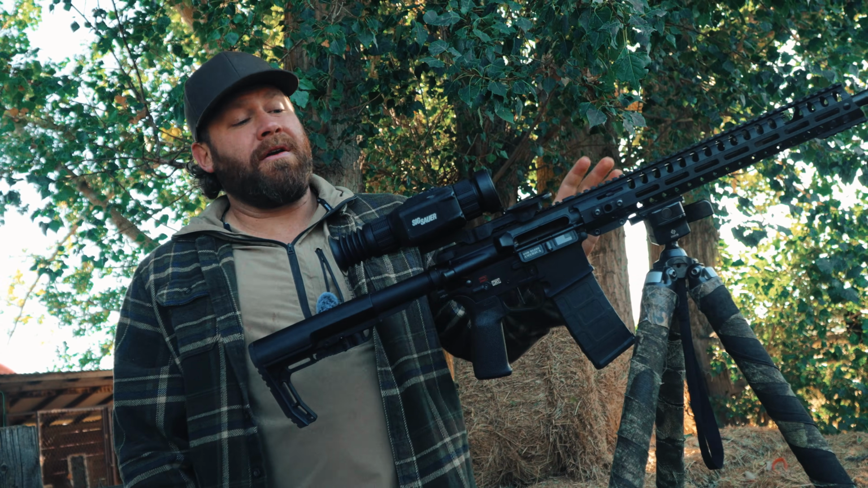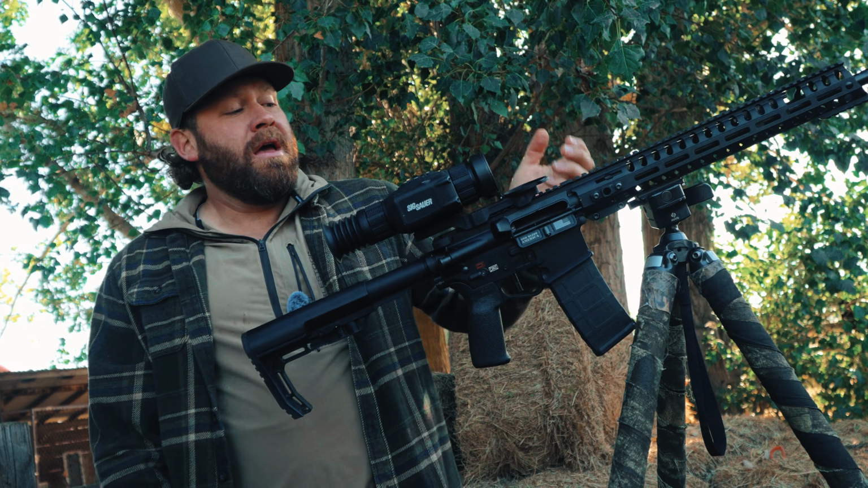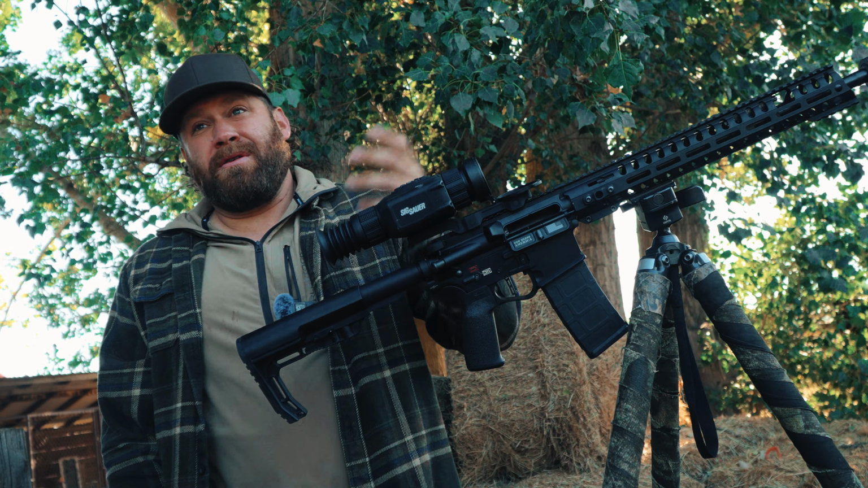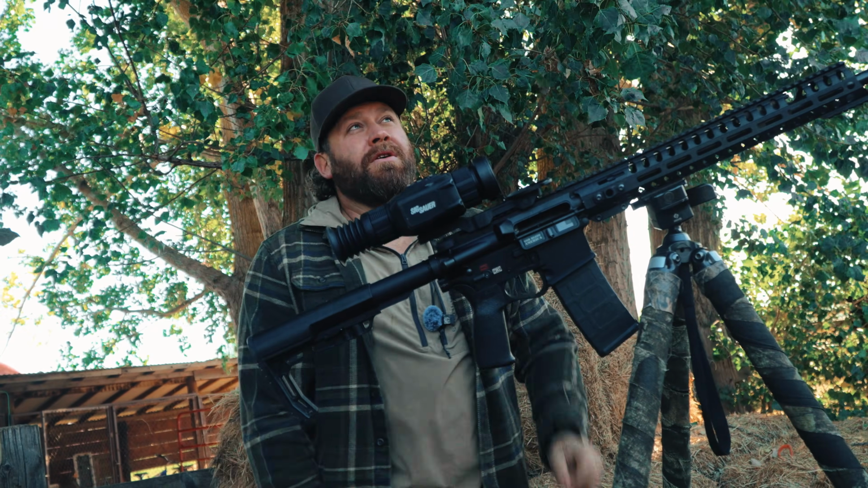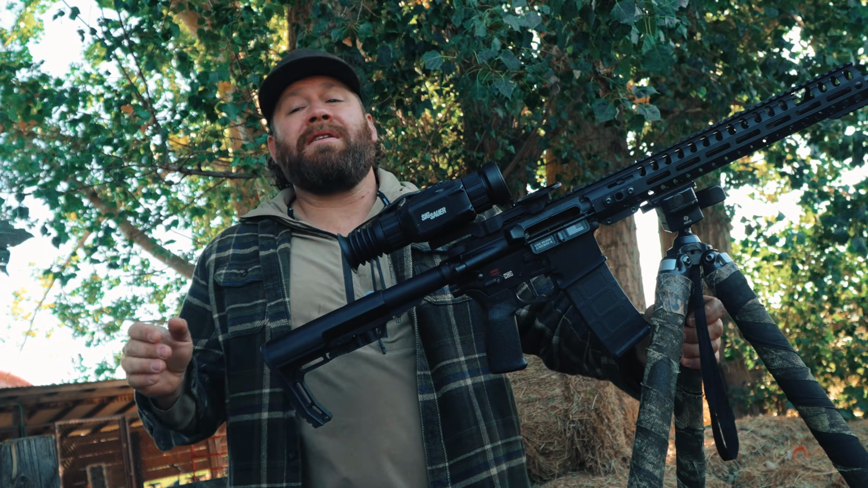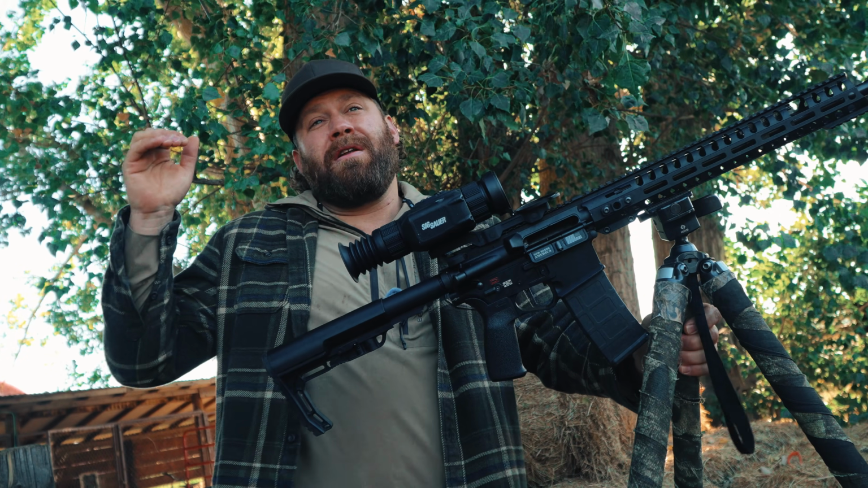You're also going to want a chronograph when you zero this so that you can put those numbers in your ballistic calculator. There's a bunch of different reticles inside. You can change the colors, you can change the shapes, all that kind of stuff. If you use the BDX system, you're more limited on the reticle. There's also a feature where you can do a BDC. So based on the data you put in, you could go in and tell it, okay, I already know I'm zeroed at 100. I want a dot for 100.